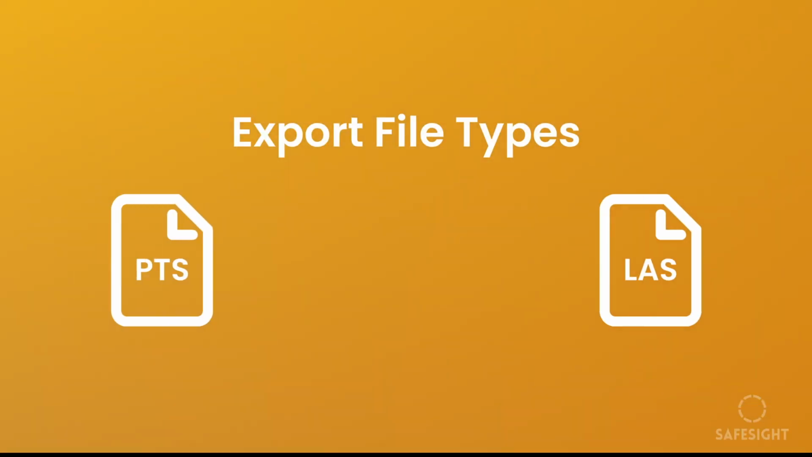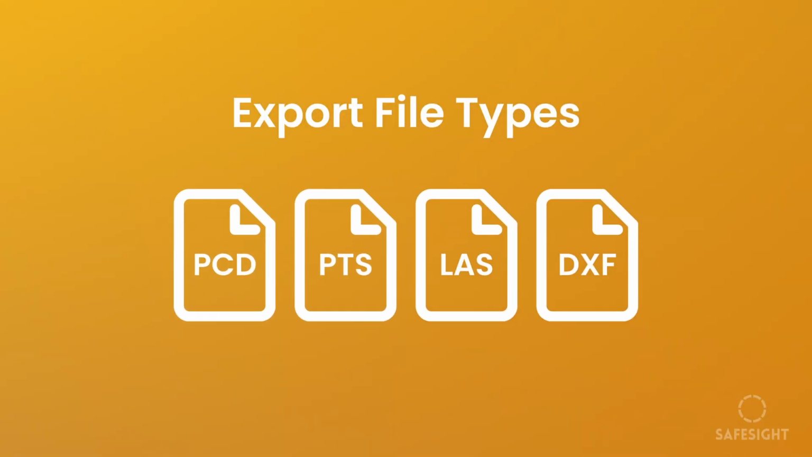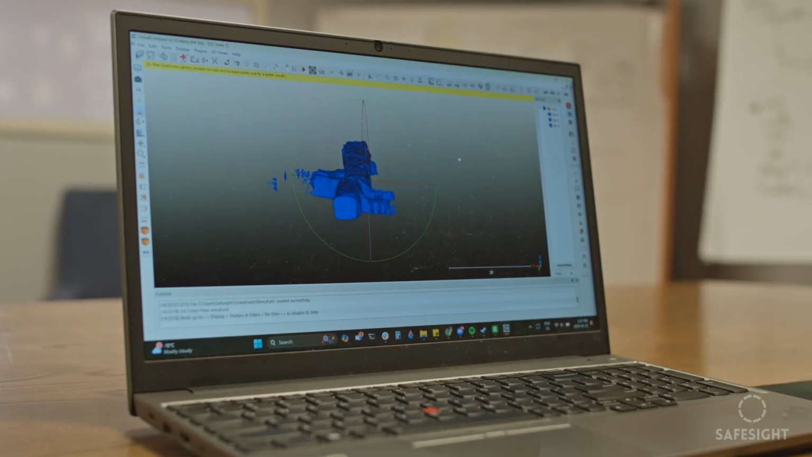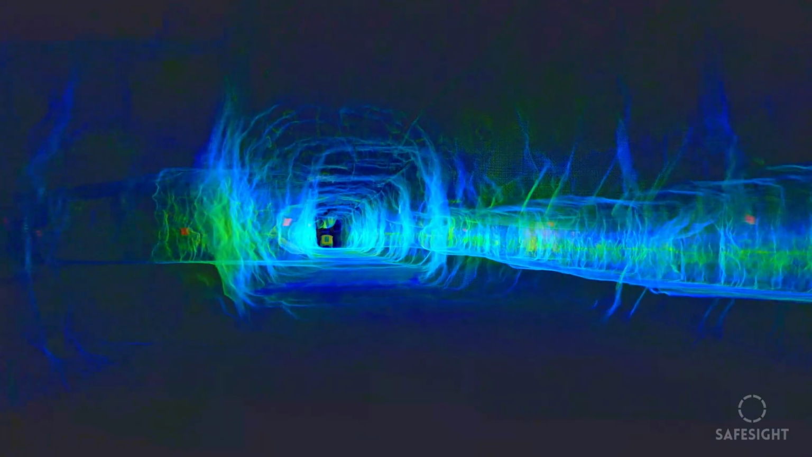SafeSight delivers universally compatible outputs, ready for integration with the tools you already use. This creates a single, high-fidelity source of truth across geology, planning, and operations.